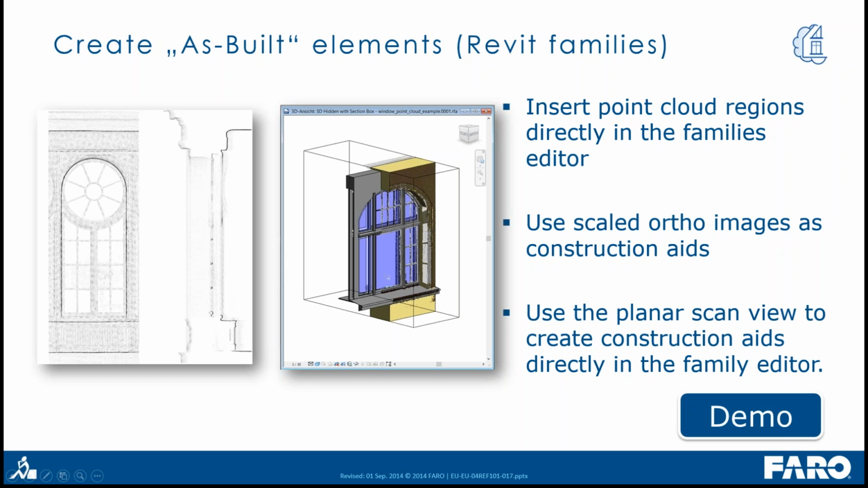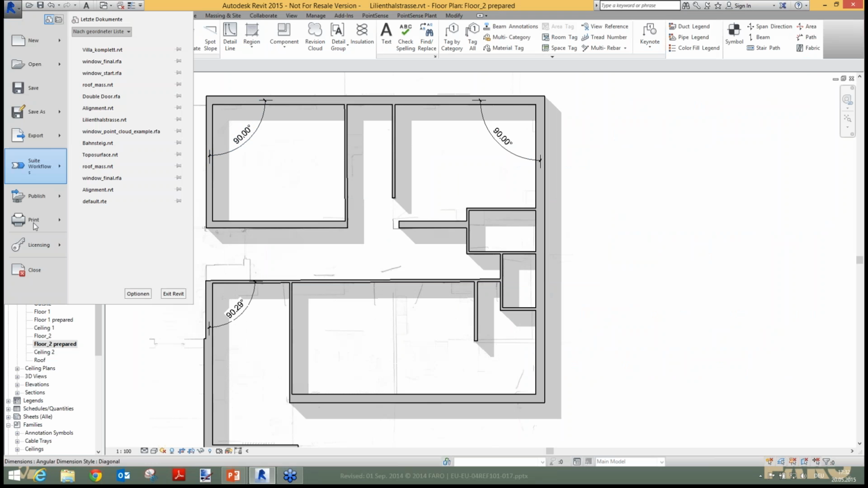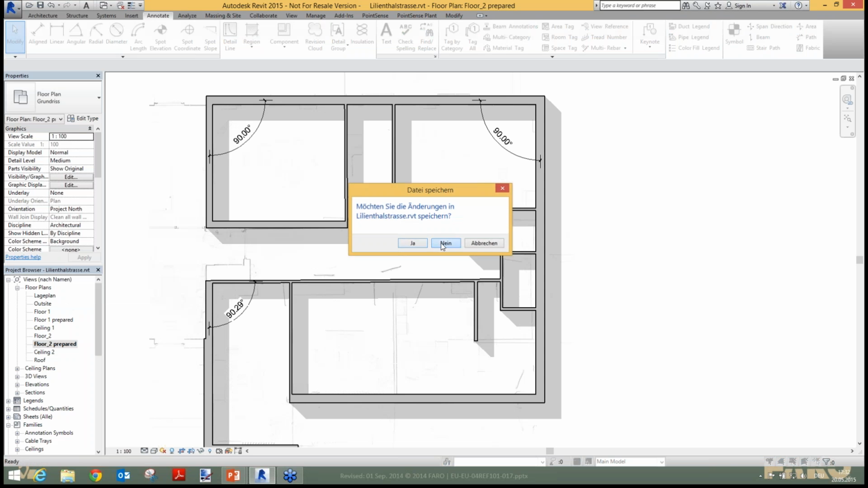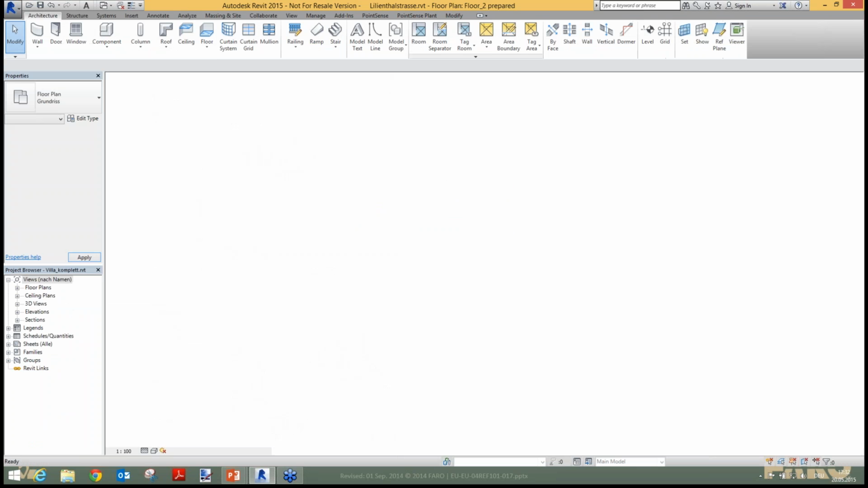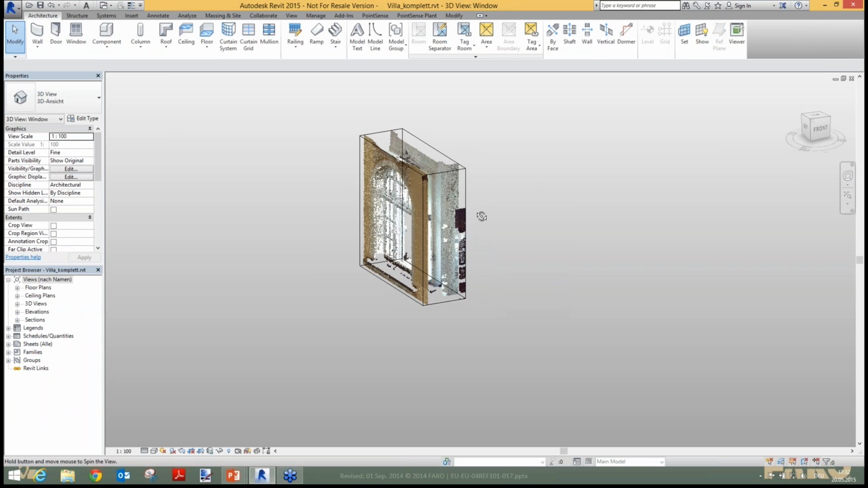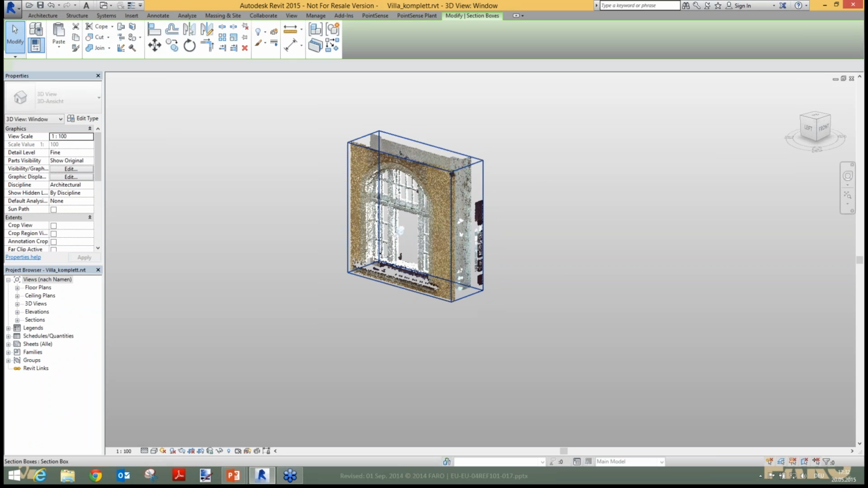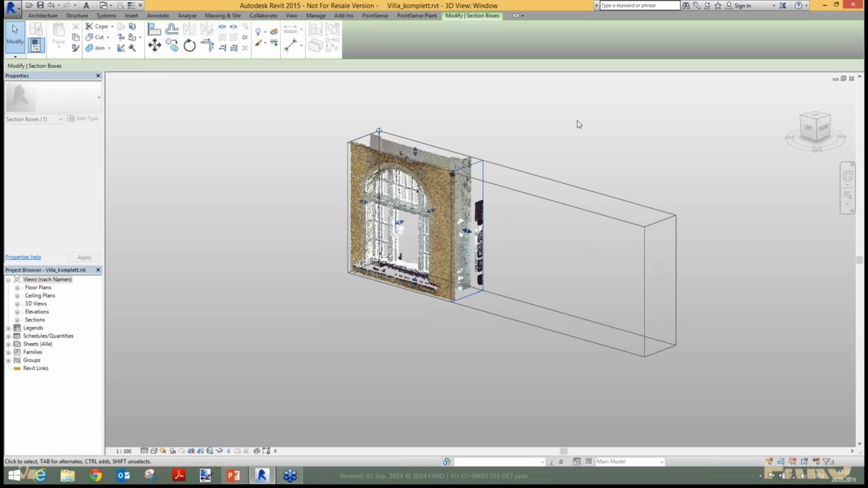So let's jump back to Revit. Let me close this project here. And yeah, you can see here, this is the project environment. This is a point cloud of a building, and I already adjusted my section box a little bit.